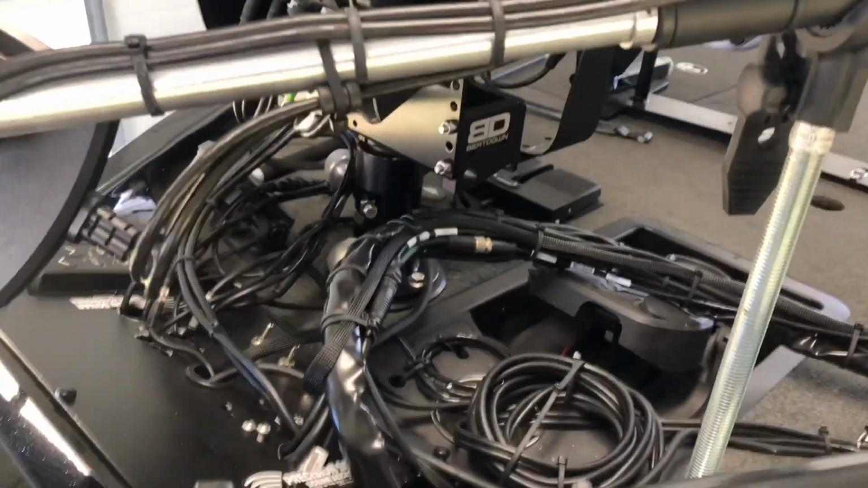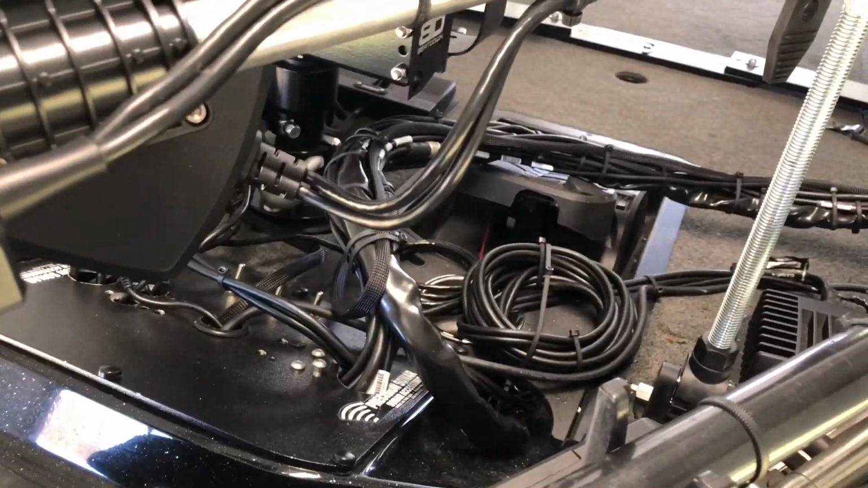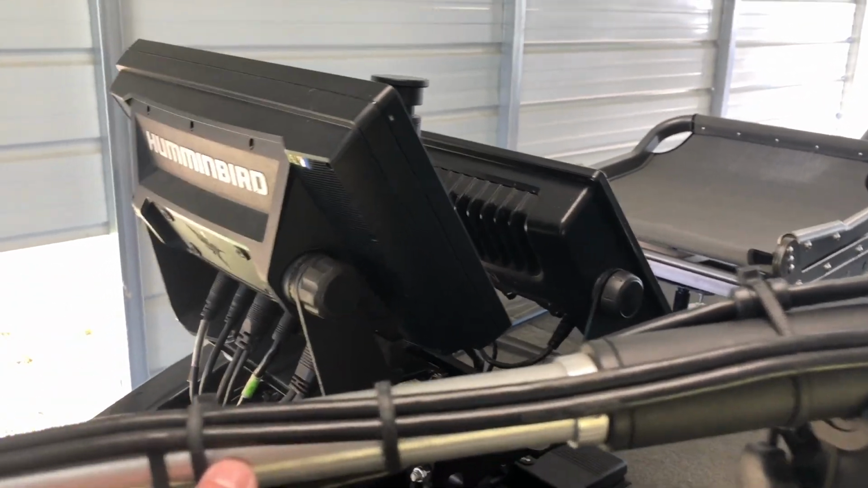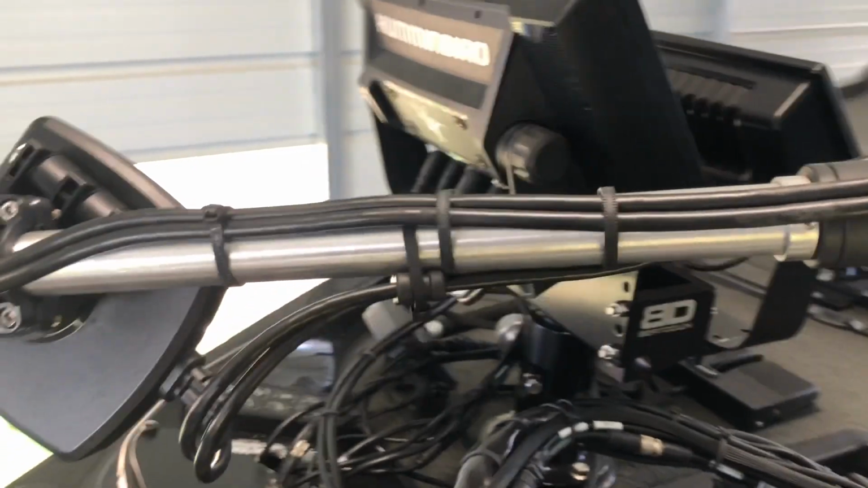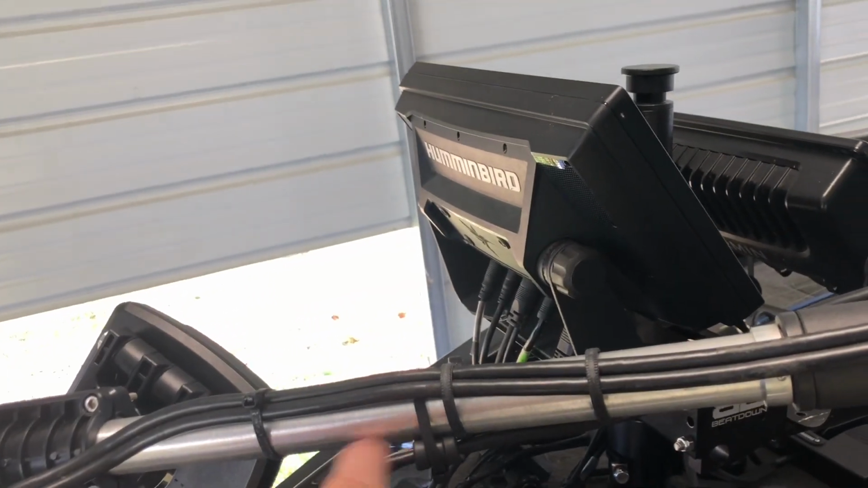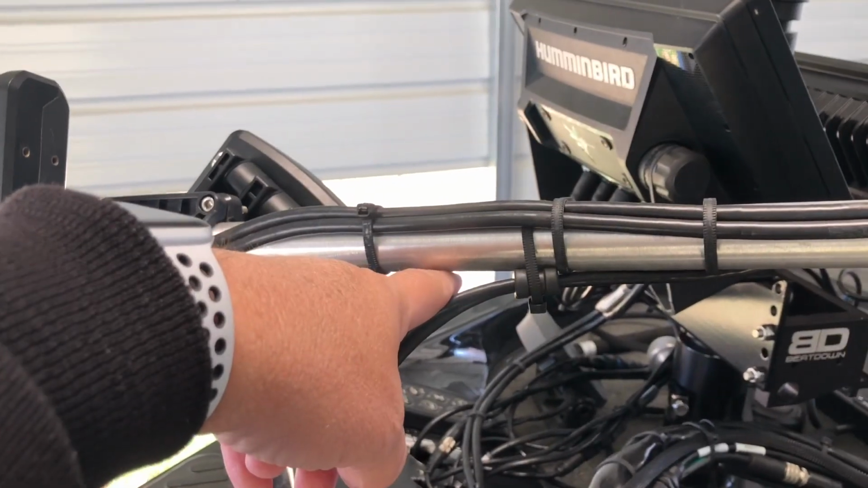On the Ranger 520, the way everything is made, I can't get the best support. The only support I can get is right here. It'd be really nice if we could come out here or here. So if someone else is doing their boat, I think the bouncer needs to be up here closer.